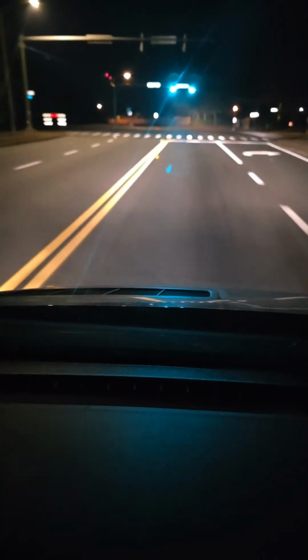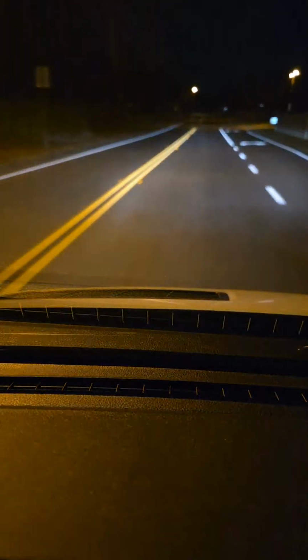I have no idea what city I'm in at the moment. I'm just driving along. It's kind of like, this is the kind of road I wanted to drive in, but even this road is not as dark.